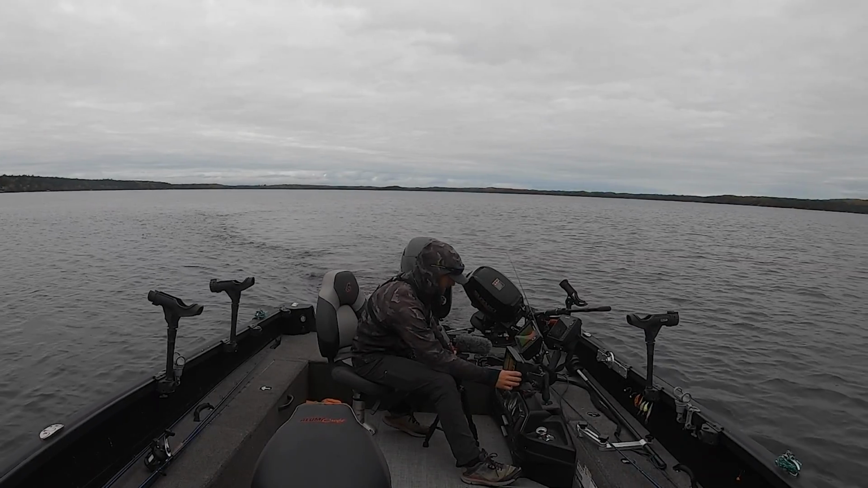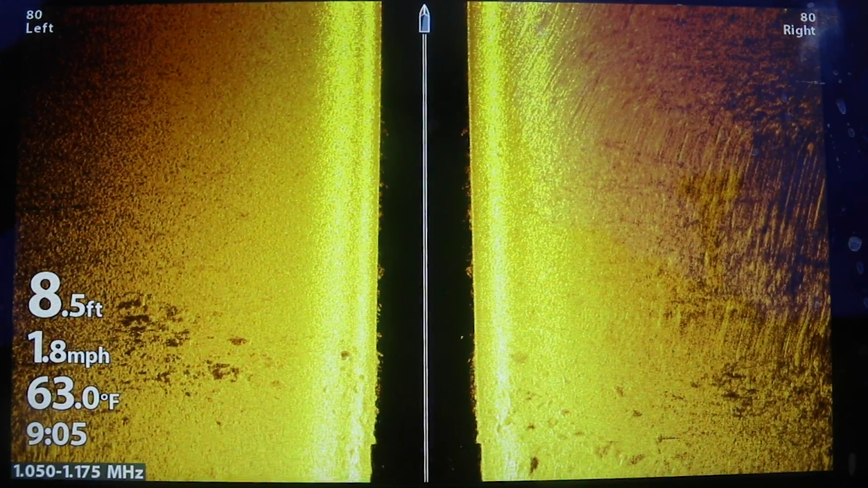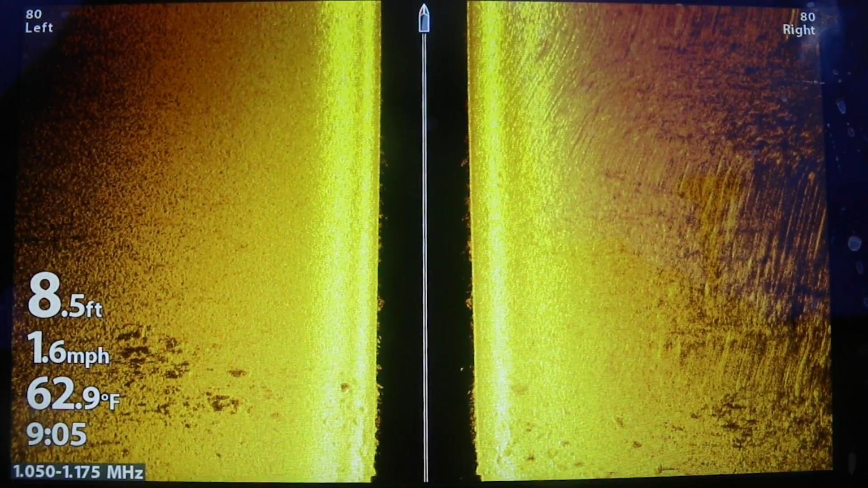And I'll take a screenshot right here. What I have right here is rock. Now, Christopher, you might be saying to yourself, how do I know the difference between rock and fish? Well, they do look different, but it will take you time to make those guesses or decisions, I guess. It just takes time in the boat.